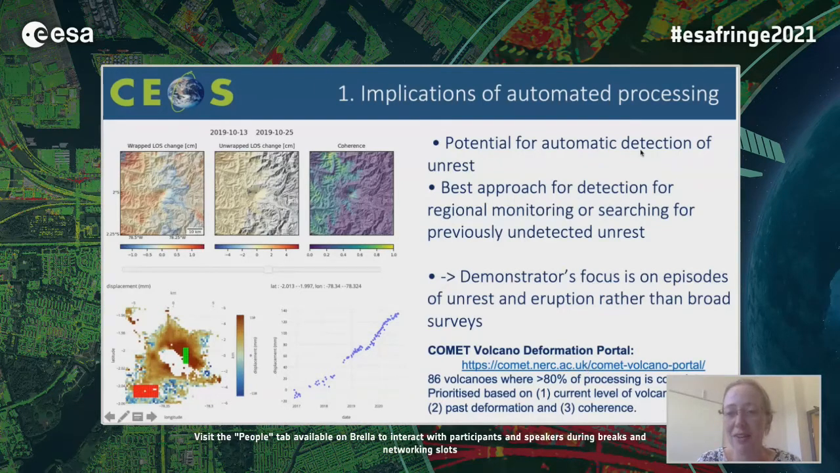So the nice thing about automatically detected unrest and automatic processing is that it frees up time for analysis, and it's certainly the best sort of approach for regional monitoring and for searching for unrest that you don't know about, so unknown unknowns, so to speak. And it does mean that the work within the volcano demonstrator in this phase has really focused particularly on episodes of unrest and eruption where we can supplement what's already possible with C-band data rather than on broad surveys.